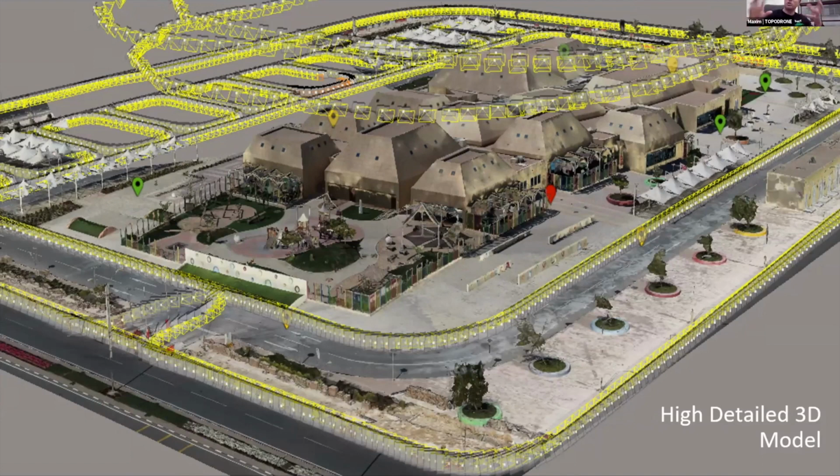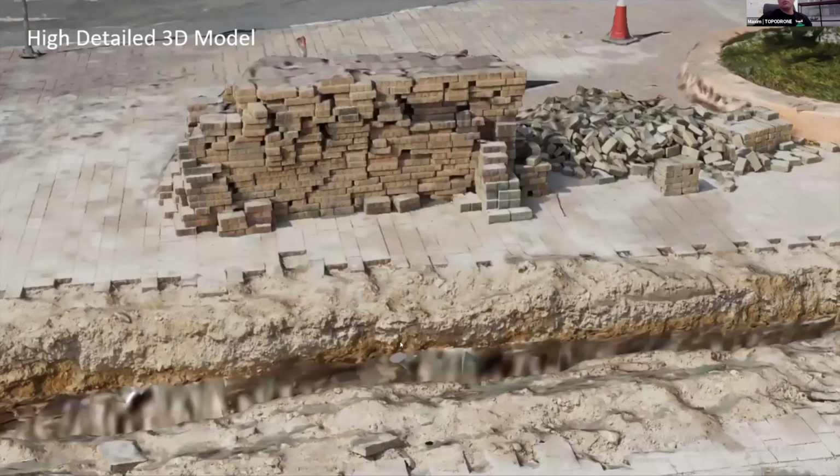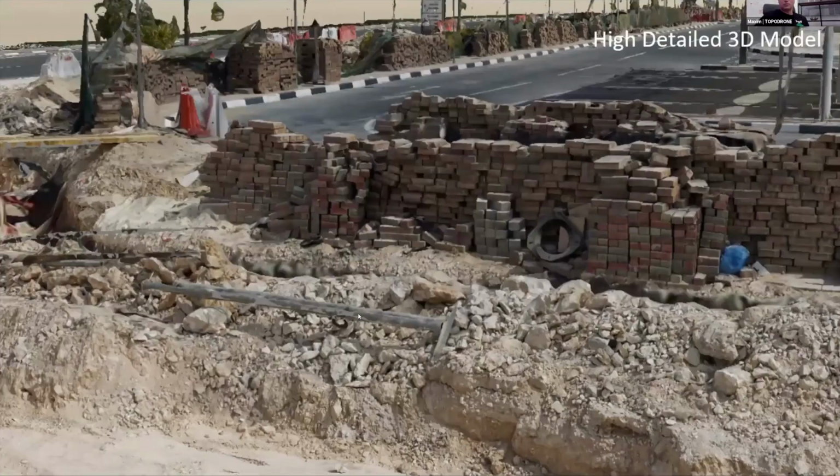And we created a special batch processing option, which is available in our software, which is provided together with our drones. And as a result, we create a very detailed three-dimensional model. And additionally, using photogrammetry survey from the ground, we achieve a very good detailed model under the coverages and on the ground as well.